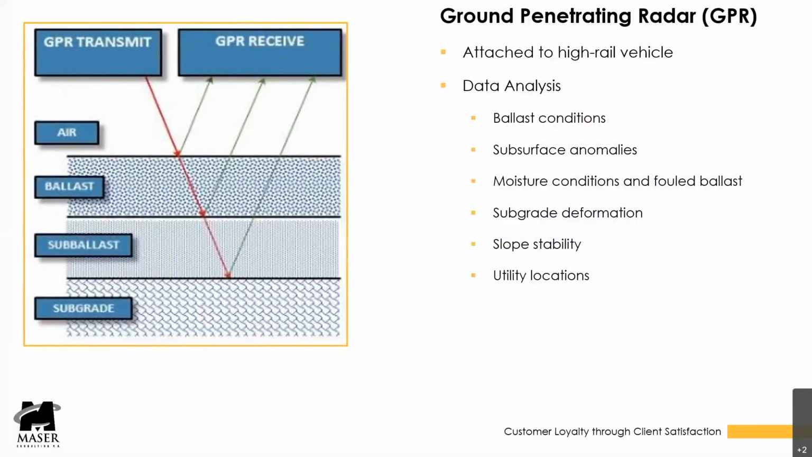The last technology I'd like to introduce to everybody is ground penetrating radar. This is to support identifying a location of utility crossings and parallel underground utilities. It can also help determine subsurface track conditions. You can also attach this to a high rail vehicle or a train similar to the mobile LiDAR unit. The depth is about 8 feet.